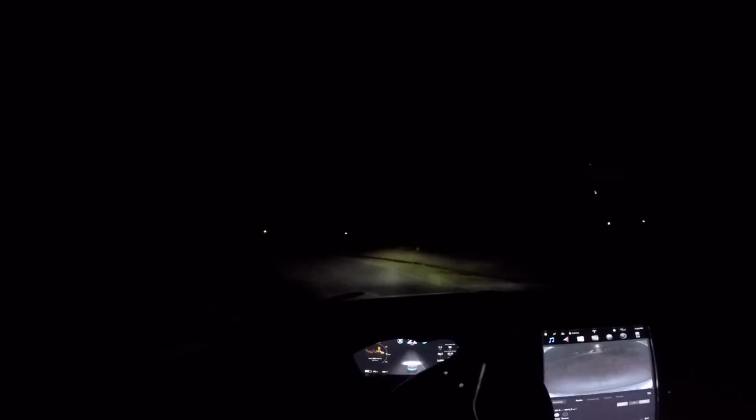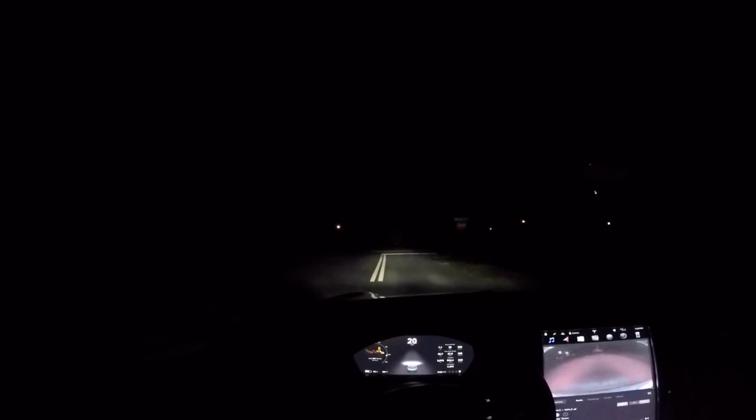That's mailbox land, so we're not gonna do that. If I get a warning to hold it when the next street is coming up, I'm gonna let it. I want to see what happens if you don't hold it. It's not gonna manage this, so I had to take over there because that curve came sort of unexpectedly.